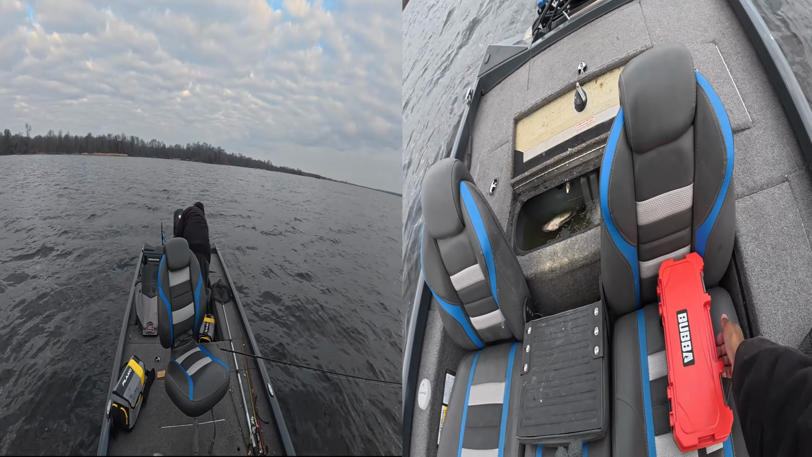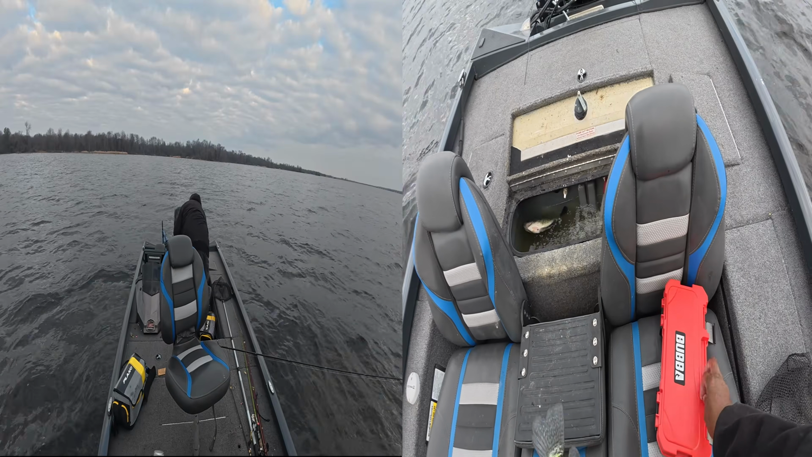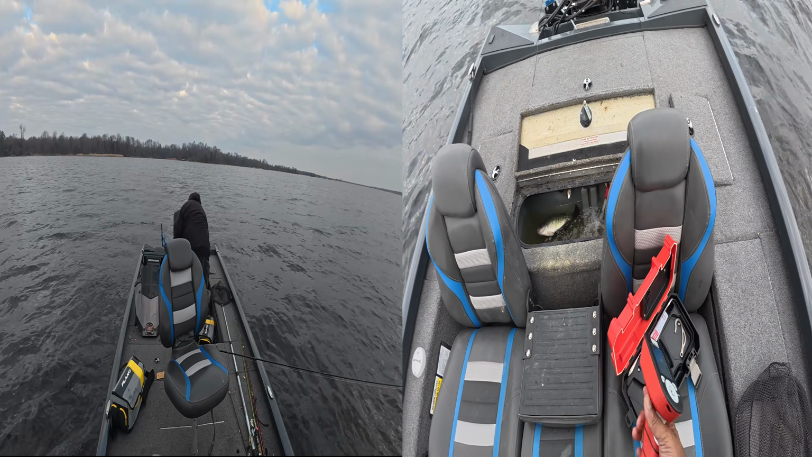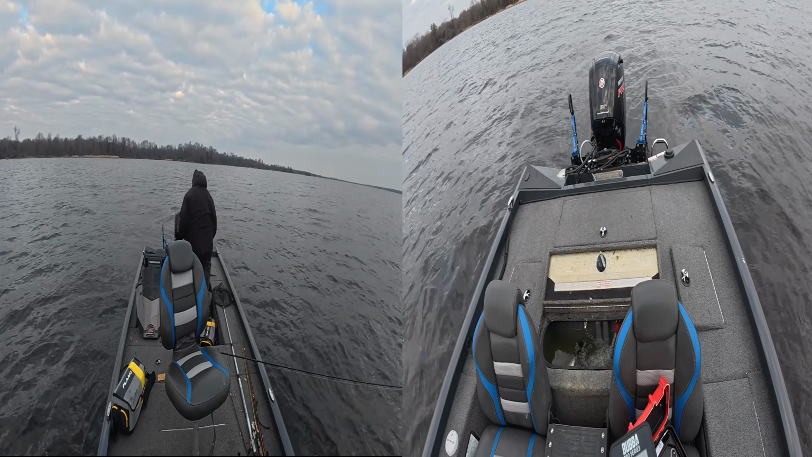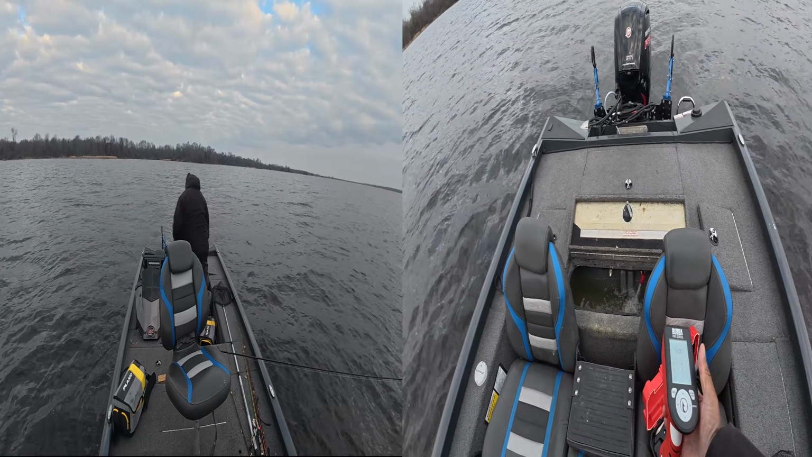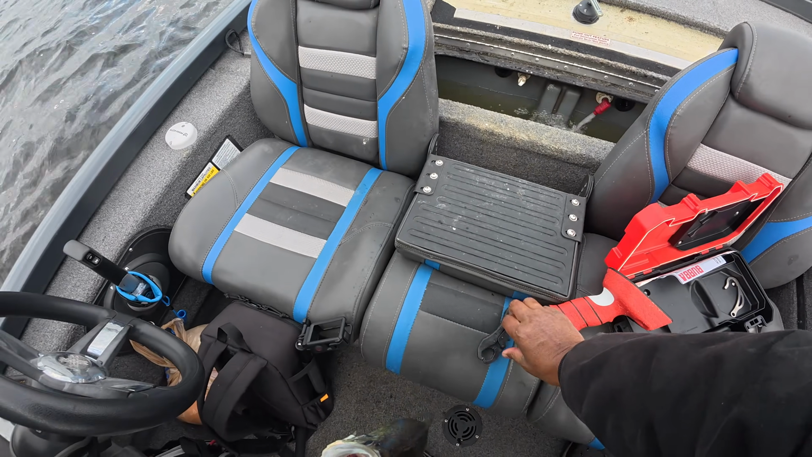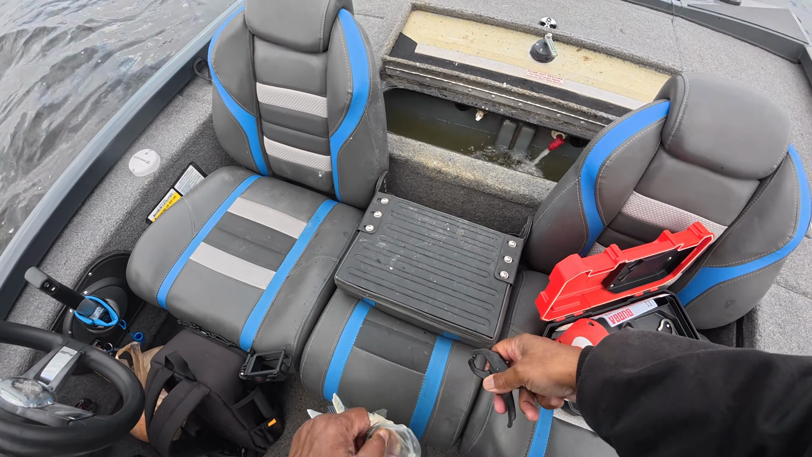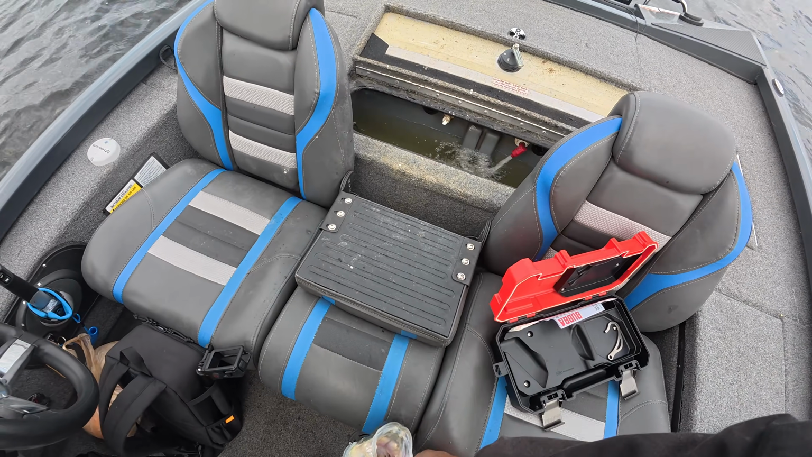Maybe we ought to weigh them. Let's see what he weighs.